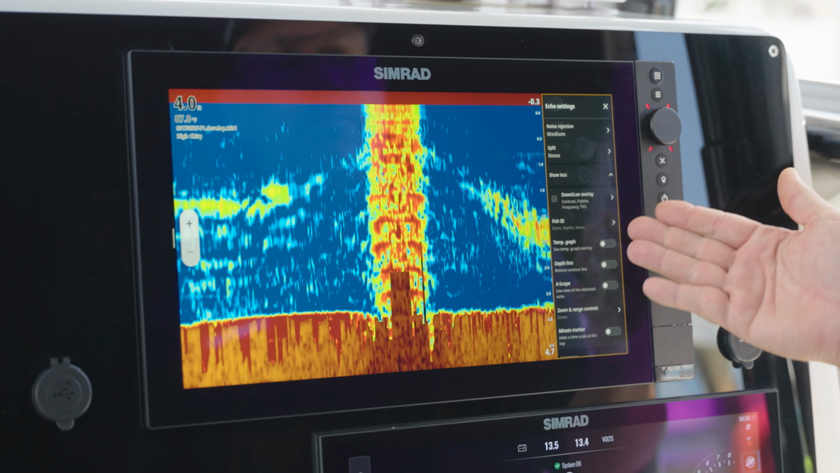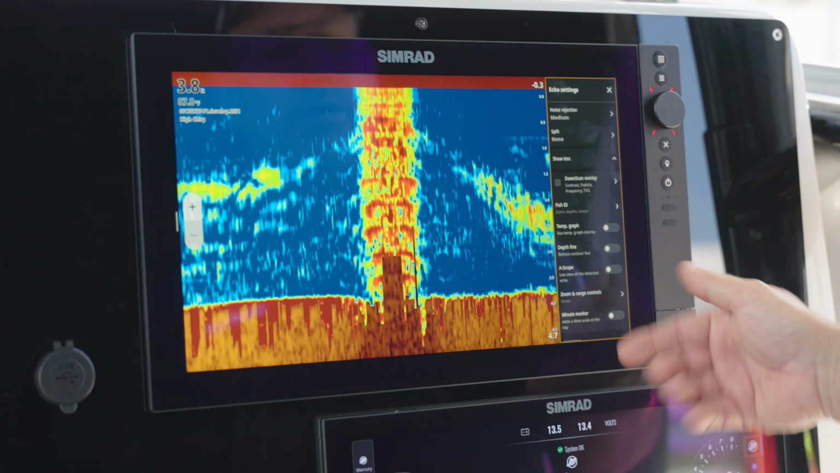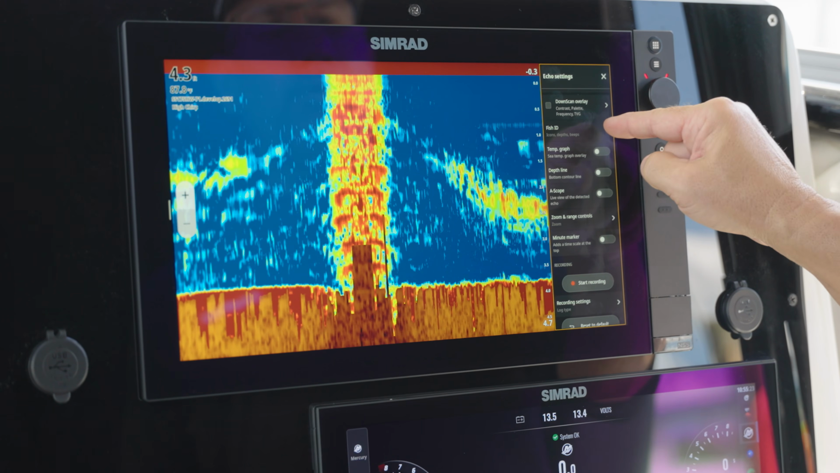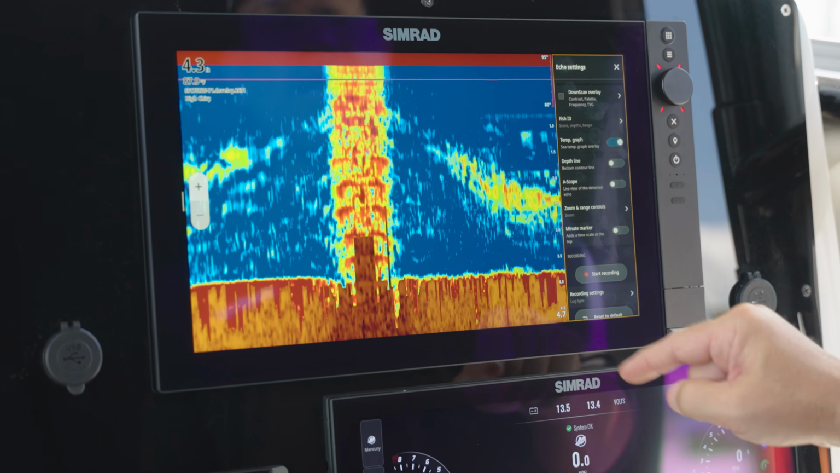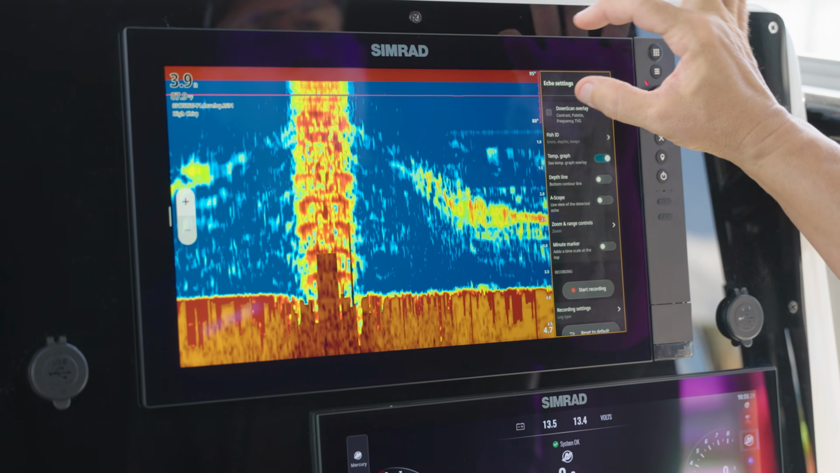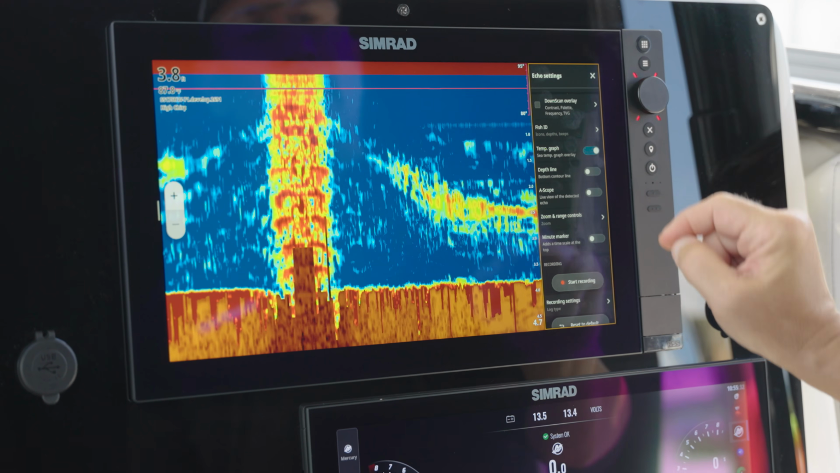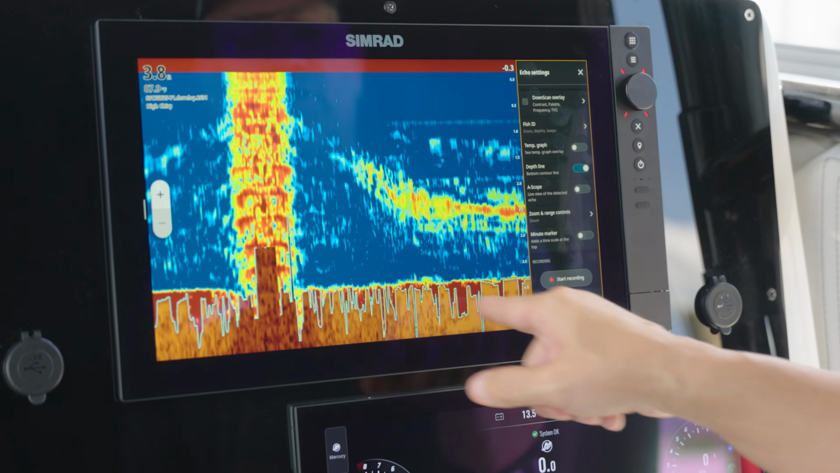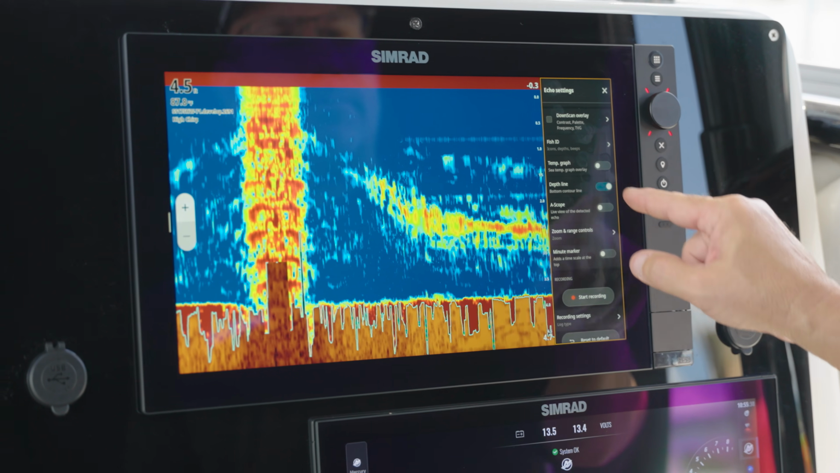And again, when we hit the show more, this is basically kind of where we were in earlier. We have our fish ID. We do have a temp graph, so we can adjust the temperature graph overlay. You can kind of see that up here, which is between 80 and 95 degrees. We can do our depth lines to kind of show the contours off the bottom.